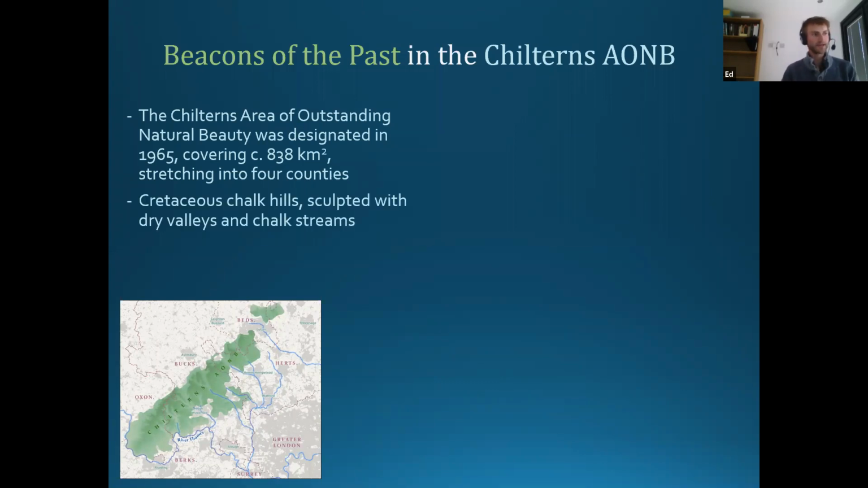The landscape is characterized geologically by Cretaceous chalk hills with a steep scarp slope on this northwest facing edge, and then with the gentle dip slope sloping down to the southeast.